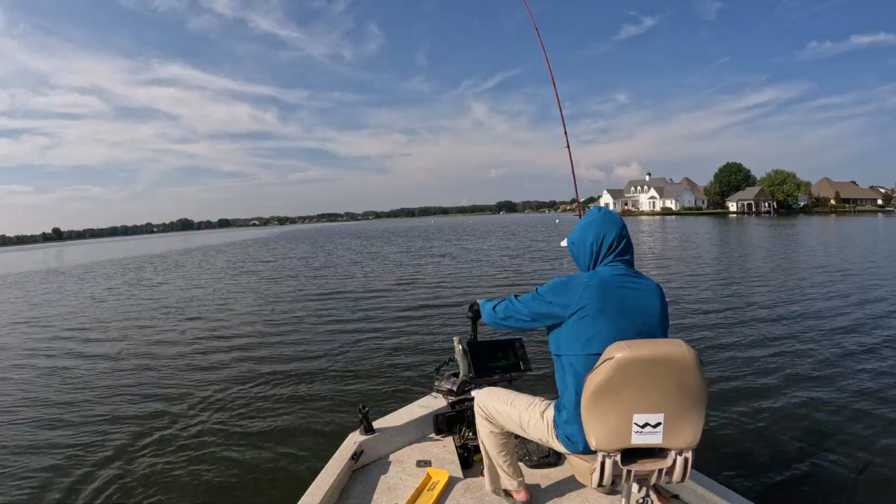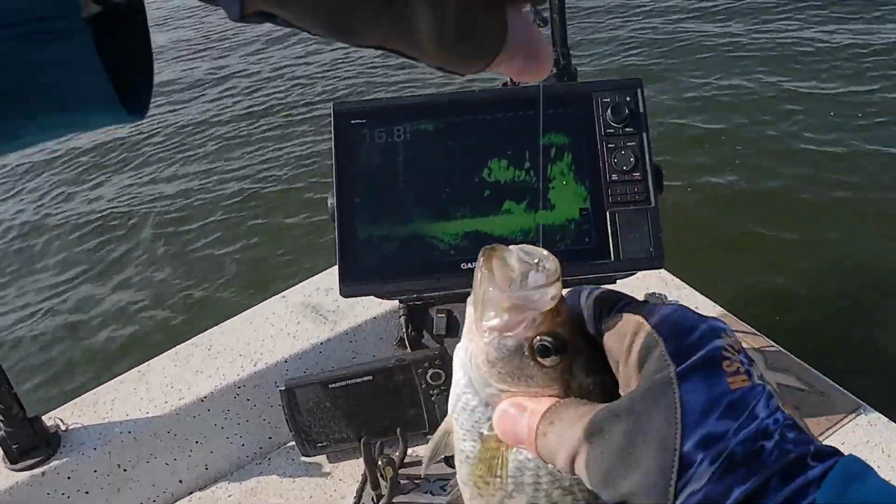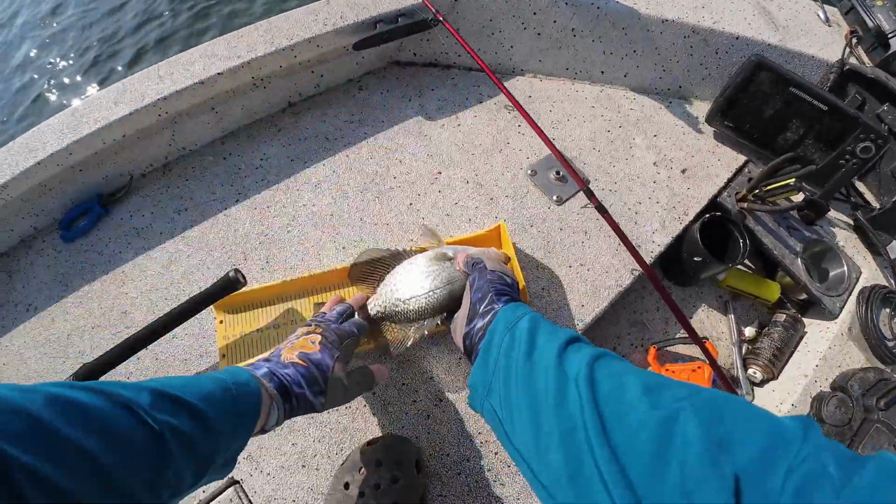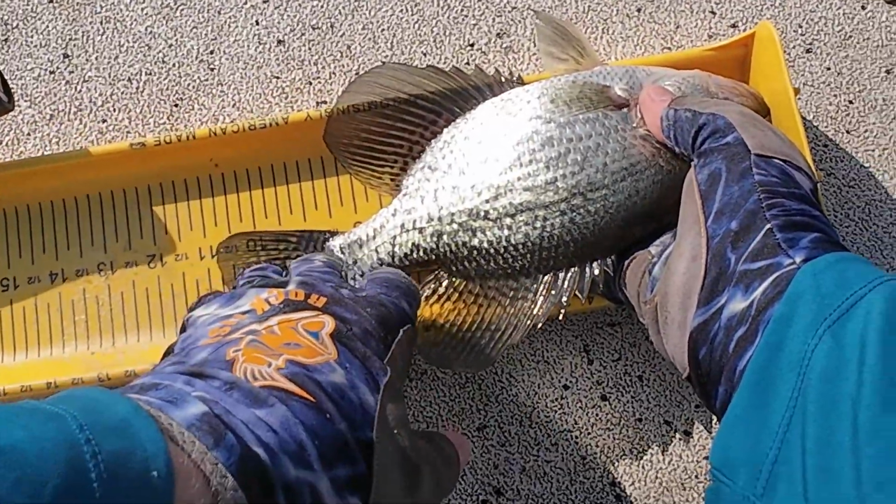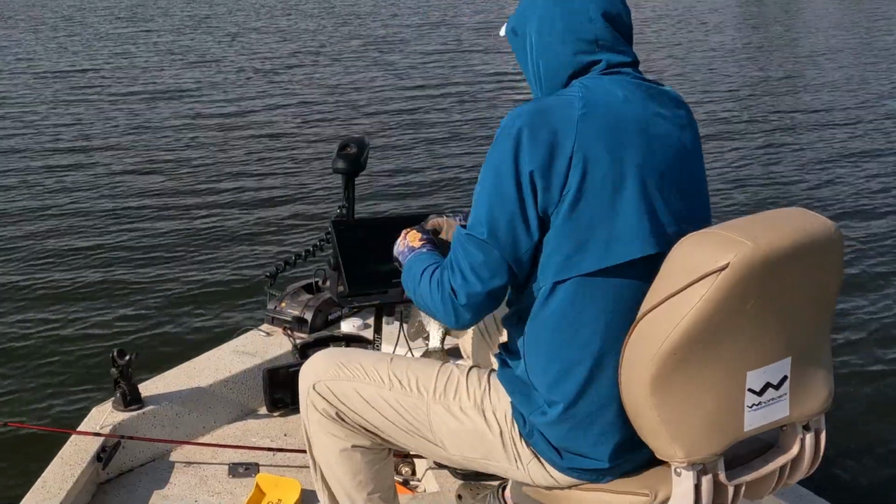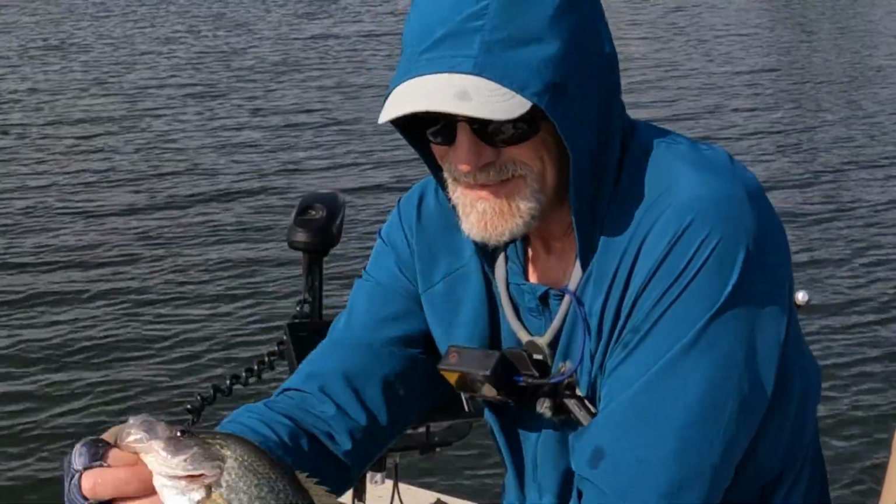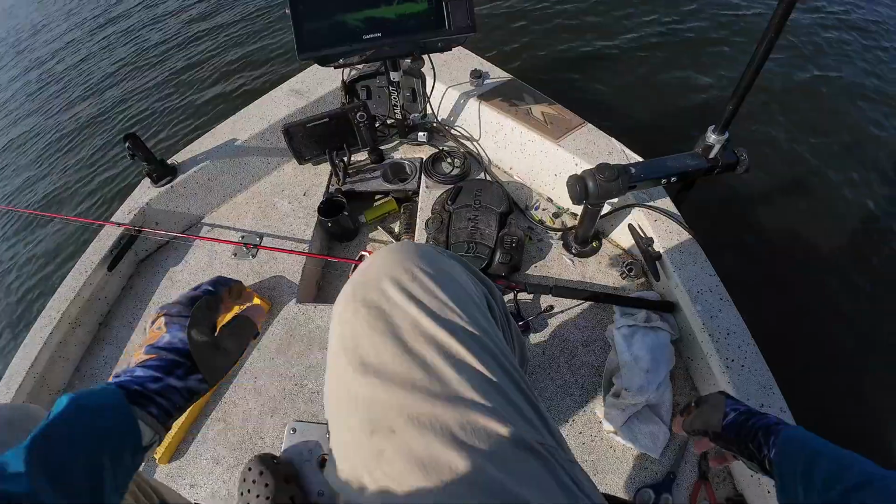Getting that transducer lined up with your cast is probably the hardest part about LiveScope. About almost 11. I'll let this little guy go. 11 inch. Still got some thick shoulders.